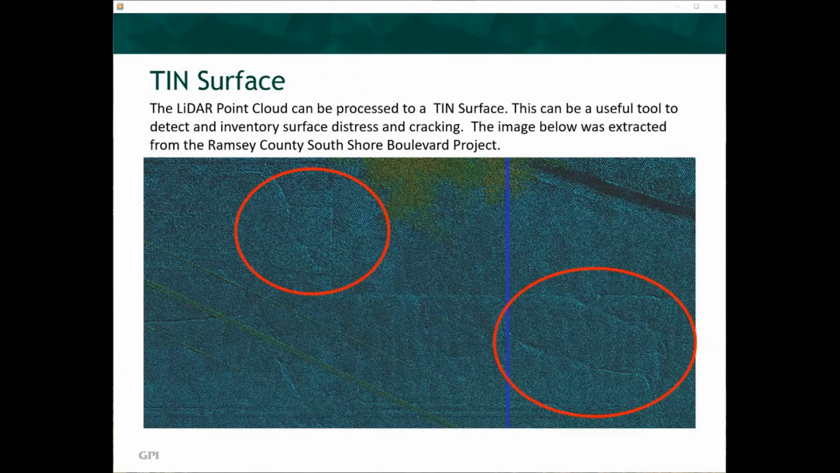The LiDAR point cloud can be processed to a TIN surface. This can be a useful tool to detect and inventory surface distress and cracking. The image below was extracted from the Ramsey County South Shore Boulevard project. The two circled areas depict denser cracking in the asphalt pavement, with some cracks easily wider than 1/2 inch. The TIN model settings in this image show tighter settings and can be adjusted to exaggerate the vertical relief to provide easier viewing of these PASER features. The following slides will demonstrate how aerial and mobile LiDAR can facilitate the PASER ratings evaluation for several actual project corridors.